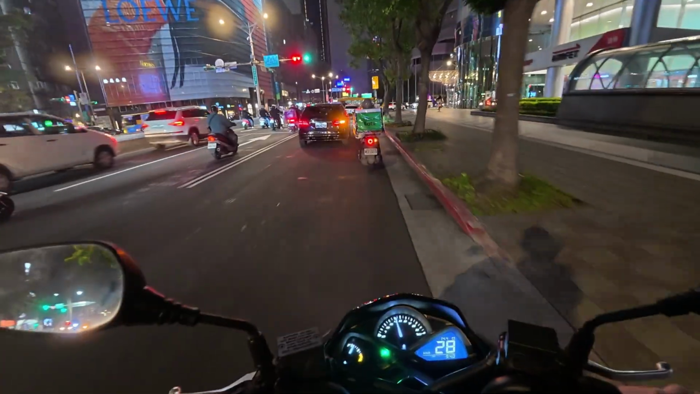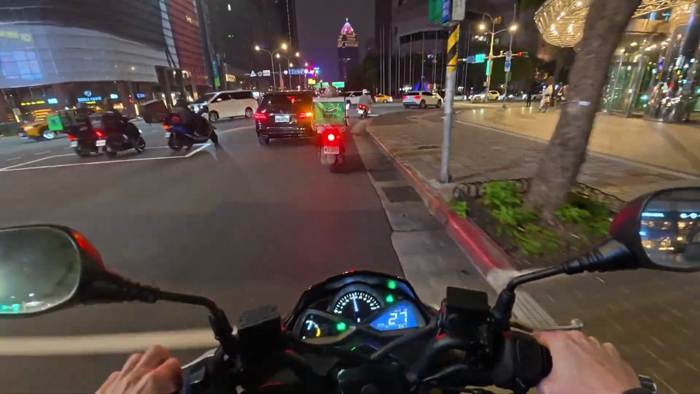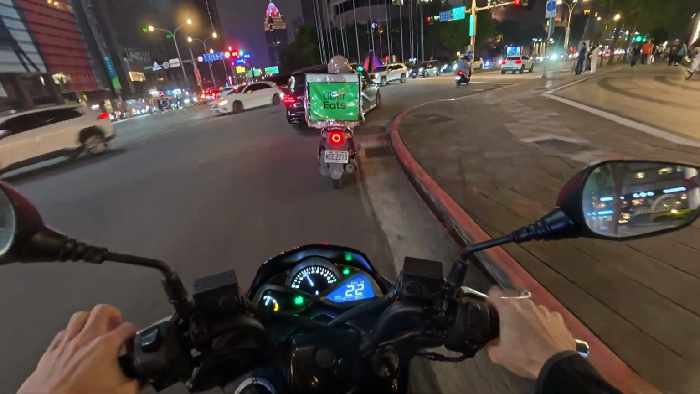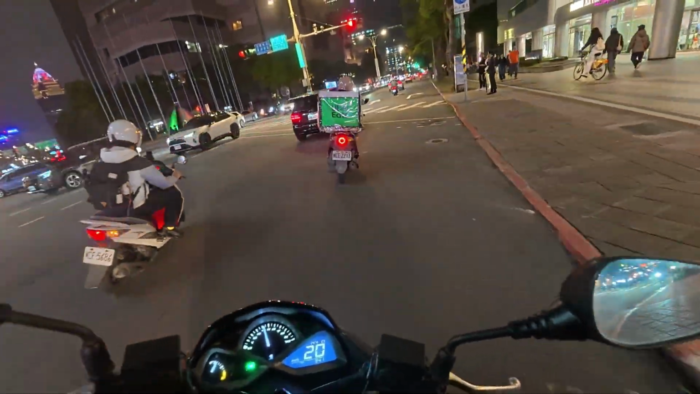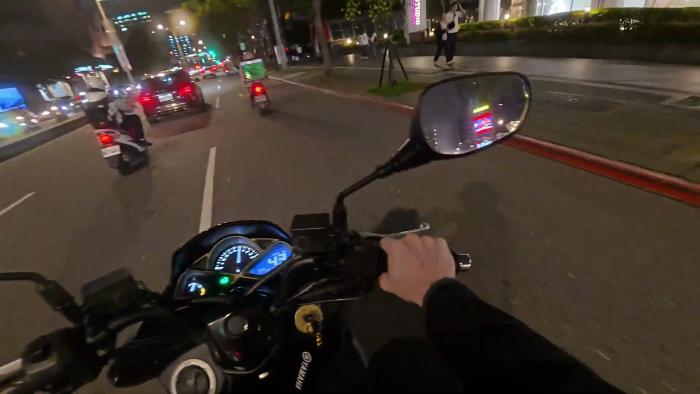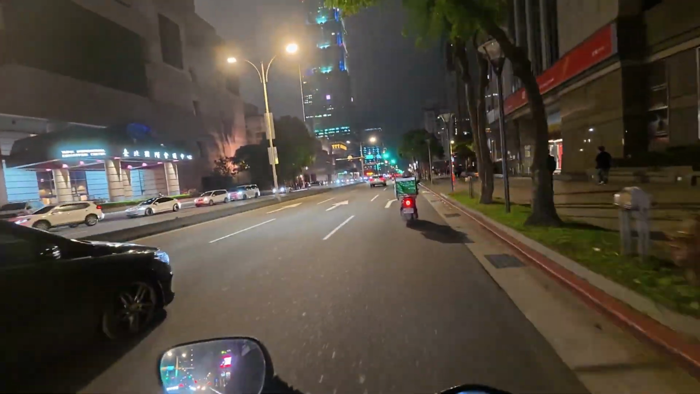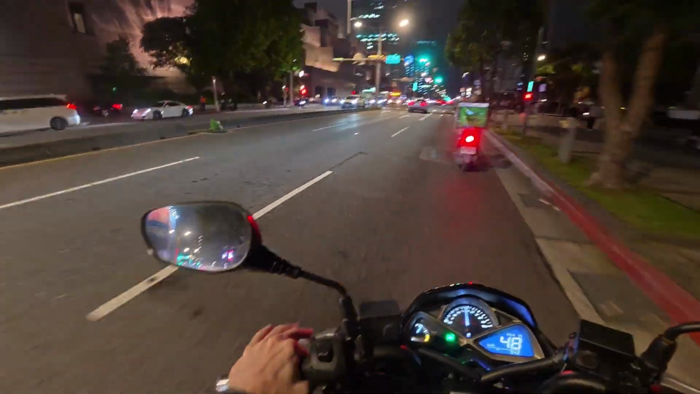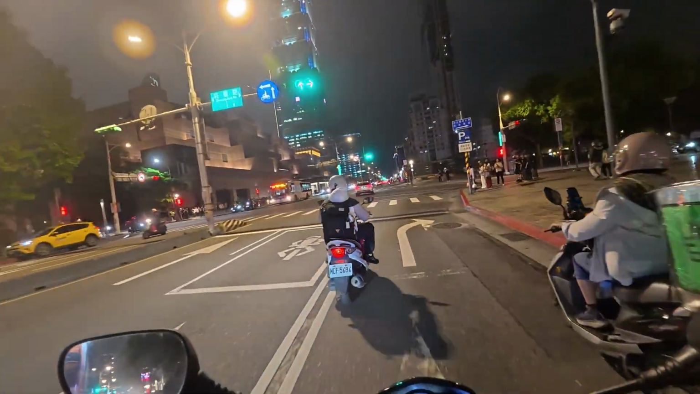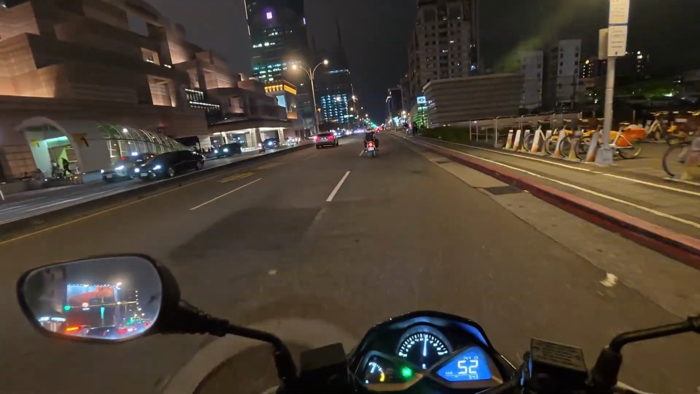Scooter riding in Taipei. I mean, I did my driver license here and I learned about local traffic rules and stuff like this, because like in Germany I have my motorcycle license. So this is the 101. Wow. Oh, this is such a cool building.